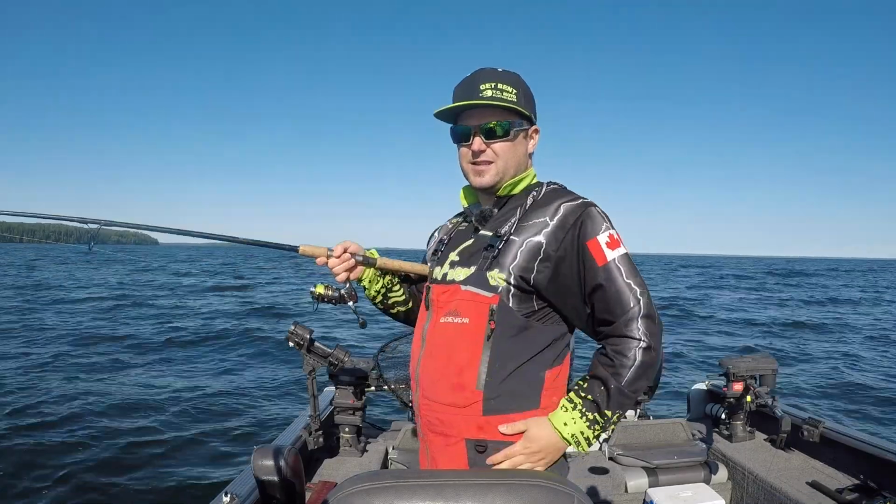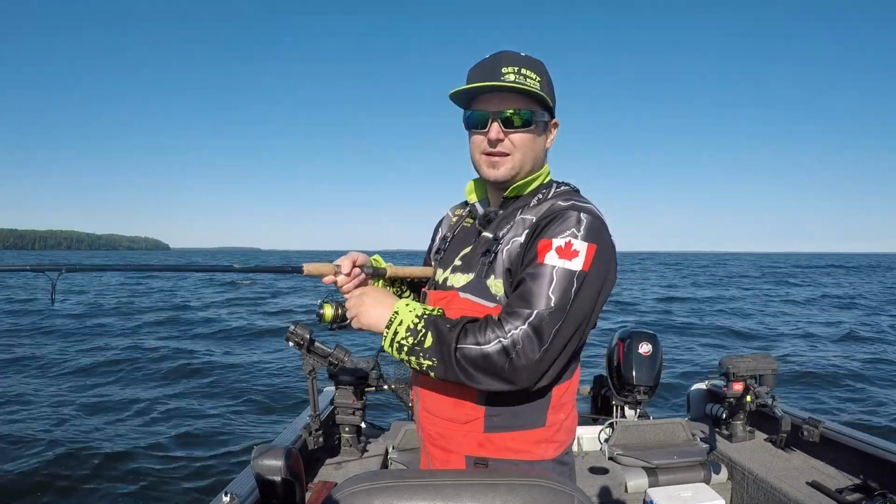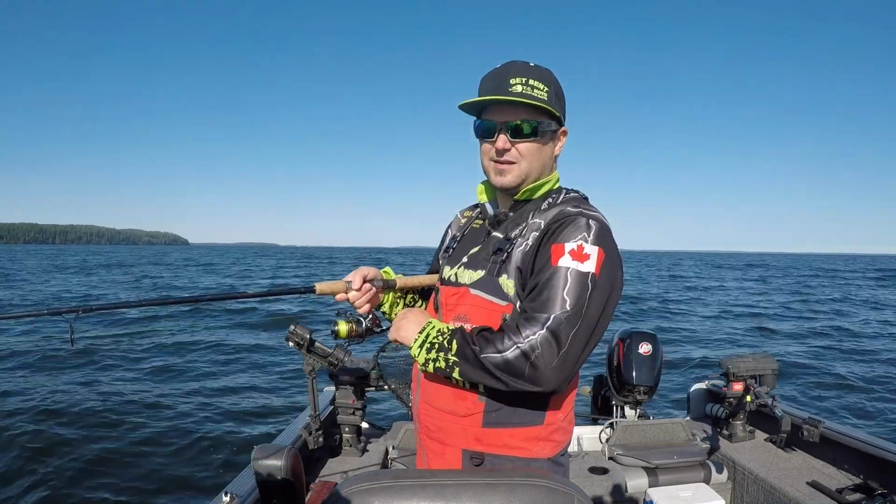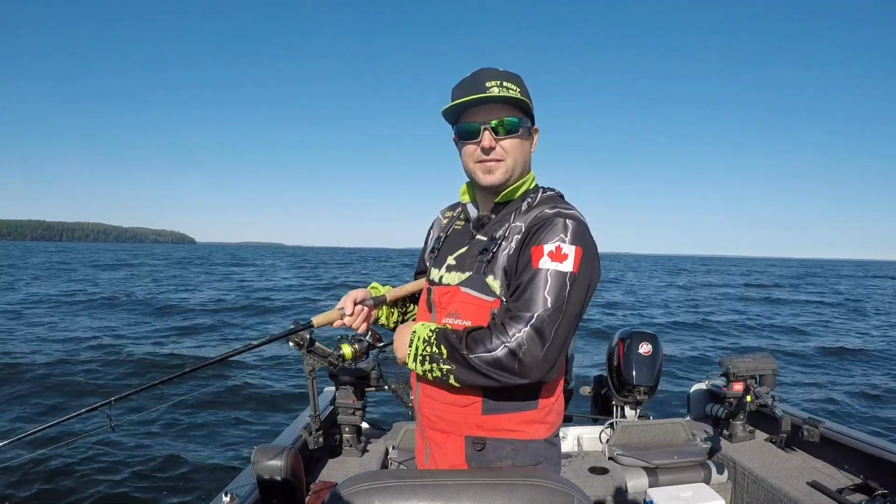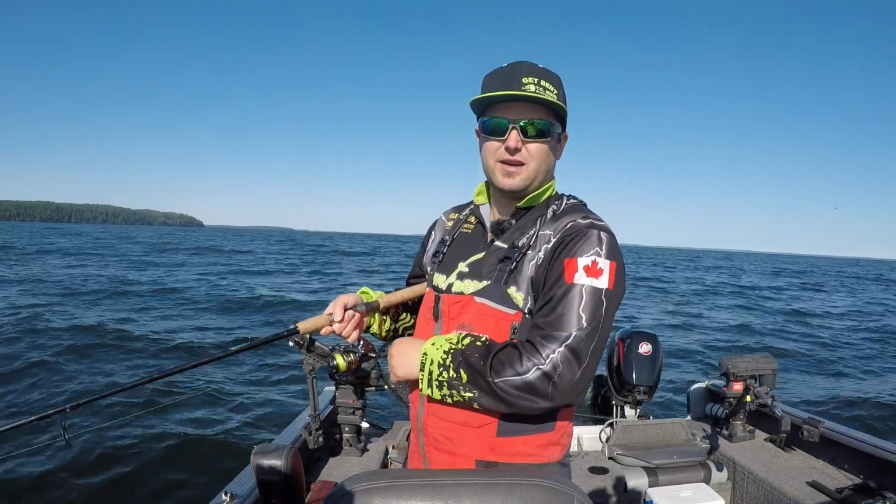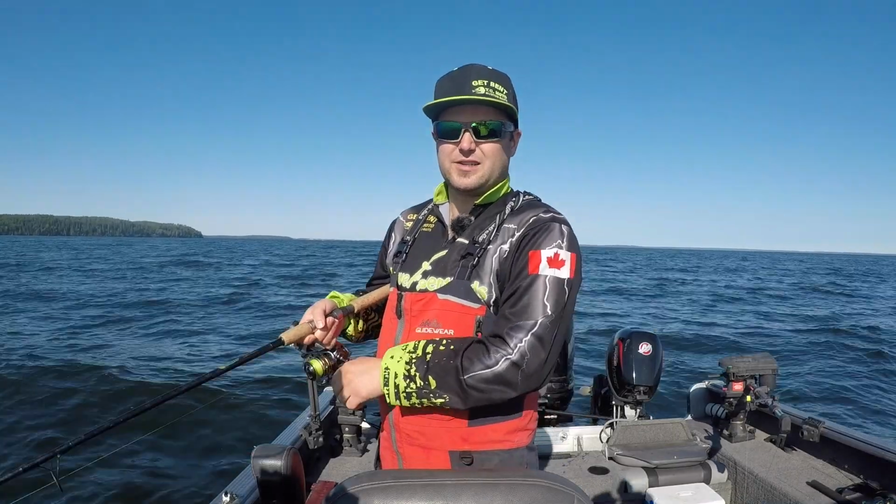When you're trying to convince these fish to bite, it's always a good idea to picture it as you're trying to outrun the fish almost. So when you see one come up at your hook, you want to try to get it away from it. It definitely convinces that fish that it's a piece of bait and it's trying to flee before it gets caught. And something about it just triggers those fish.